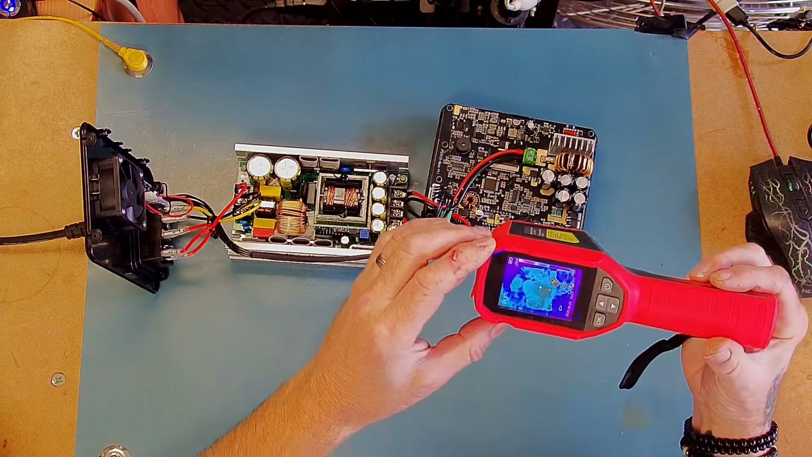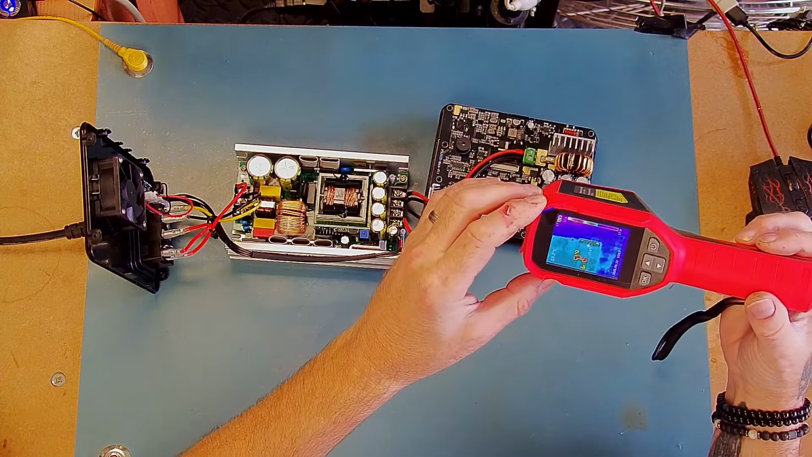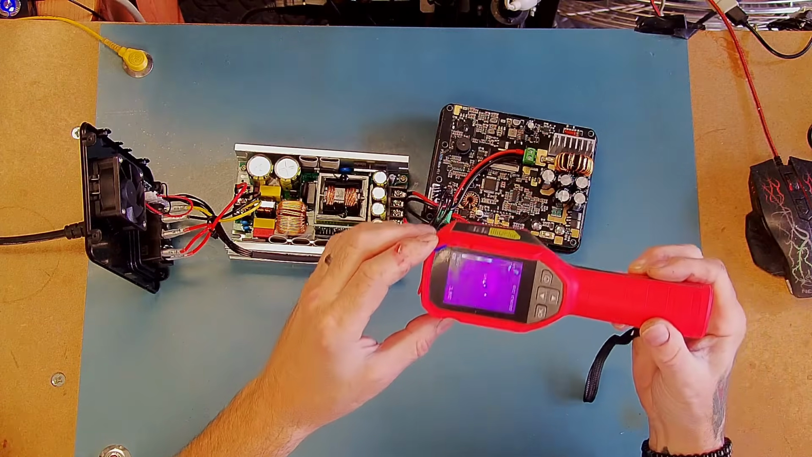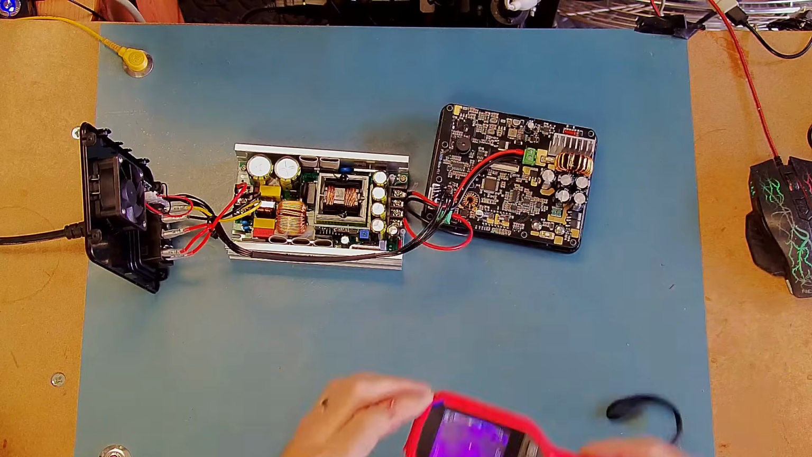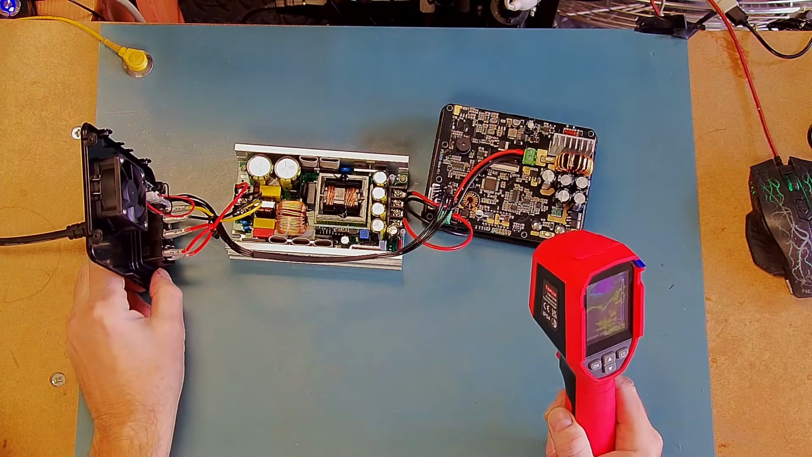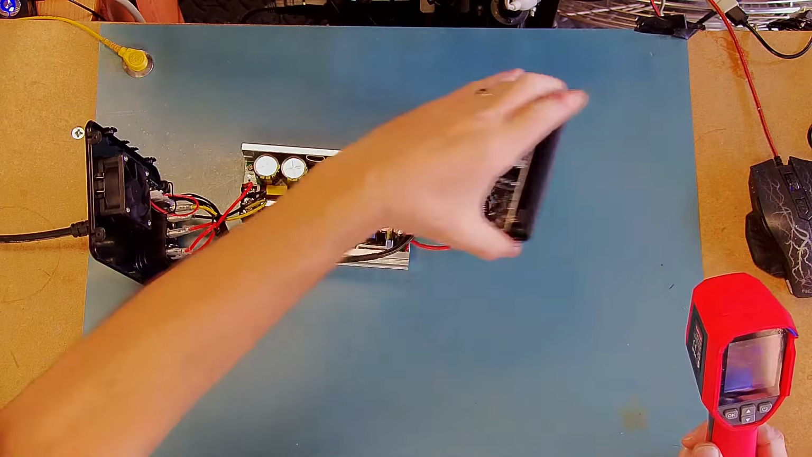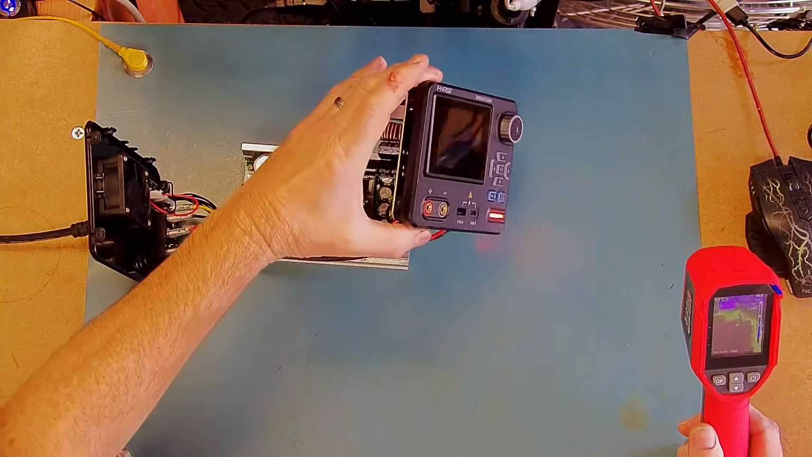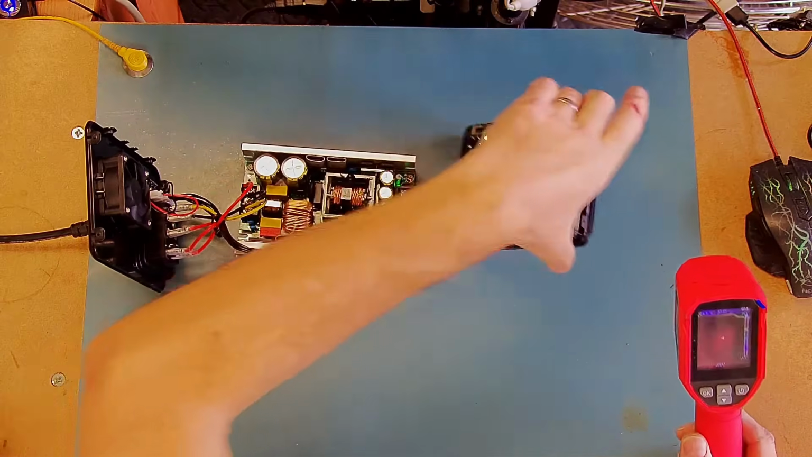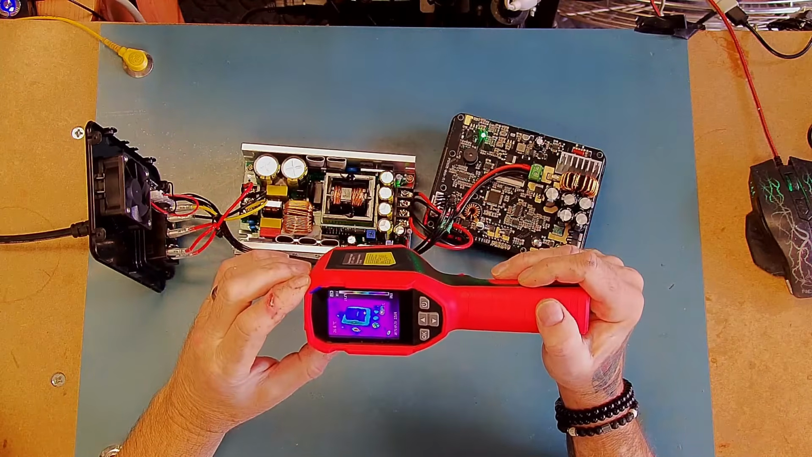Other than that, the heatsink itself is at about 28 degrees and everything else appears to be cool. So the first thing I'm going to do is literally just switch the thing on. So we should have output. So the switch mode supply is giving output, but there's nothing on the front panel because the output is off. So let's just have a look to see what happens here.